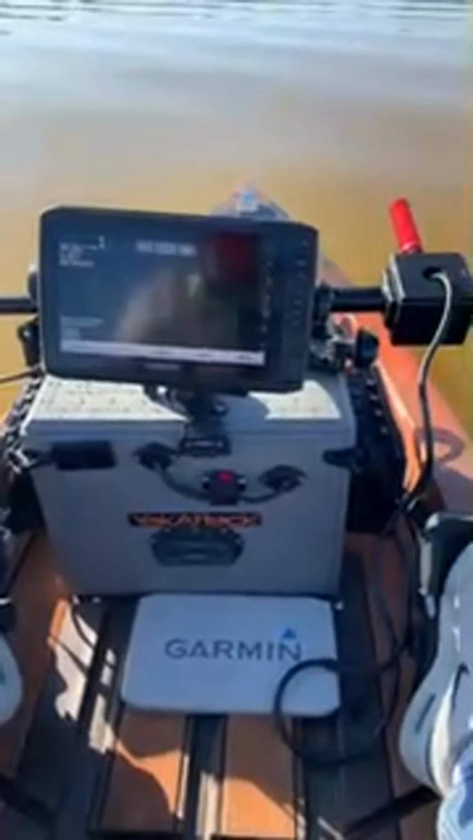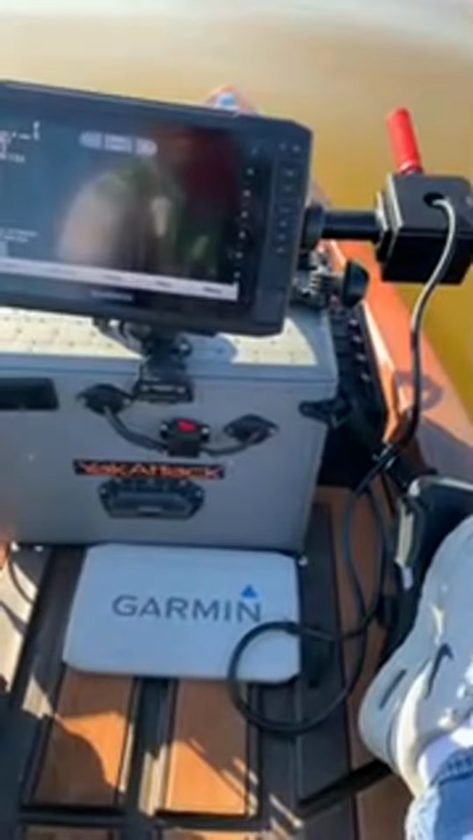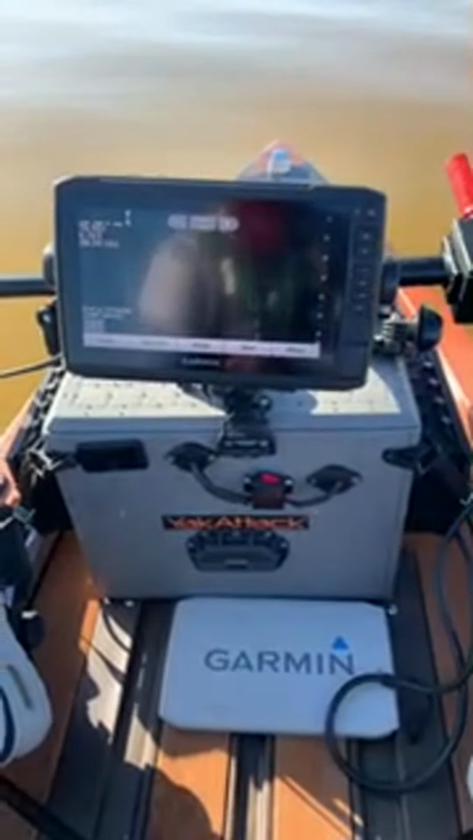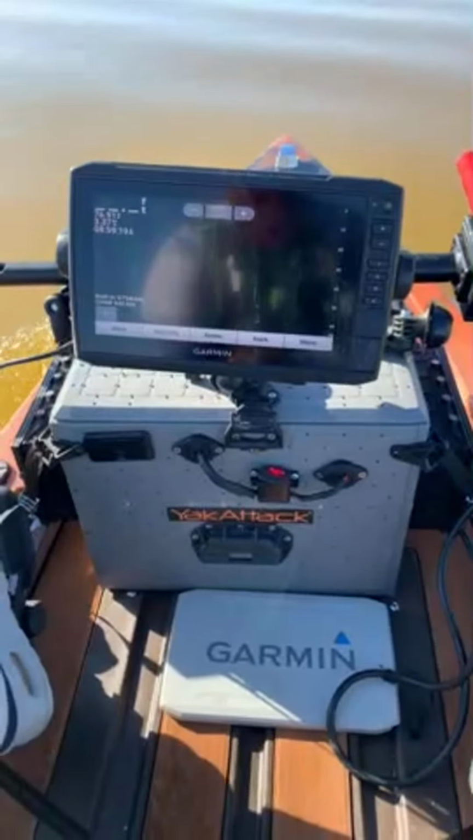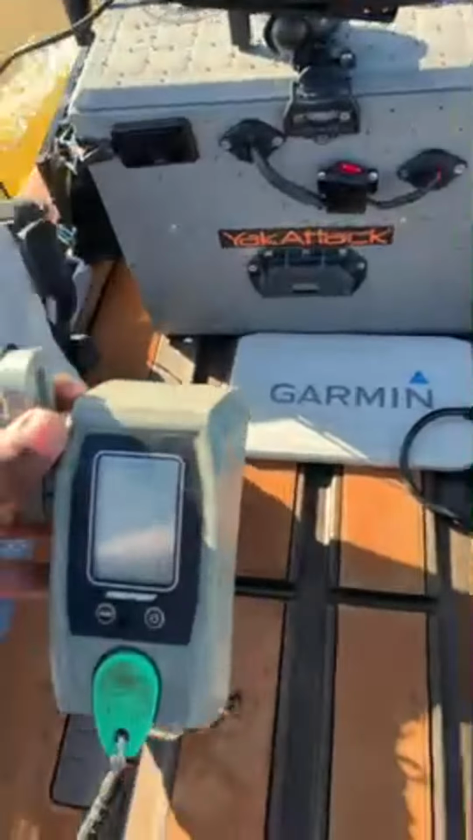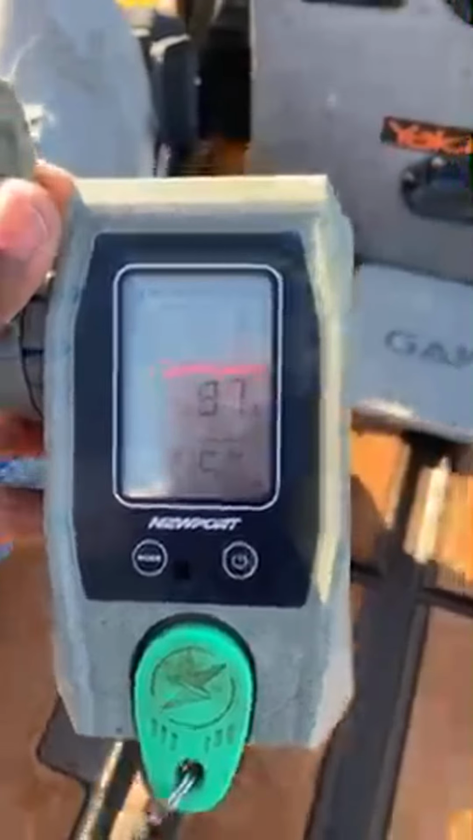How's the Newport working out? Colin, what's up? I'm not getting as fast as I thought. I thought I would get 6 miles an hour at least, but I'm not even getting 6. So I'm gonna turn it on again. Right now I'm at 87%, and I'm getting 4.97.